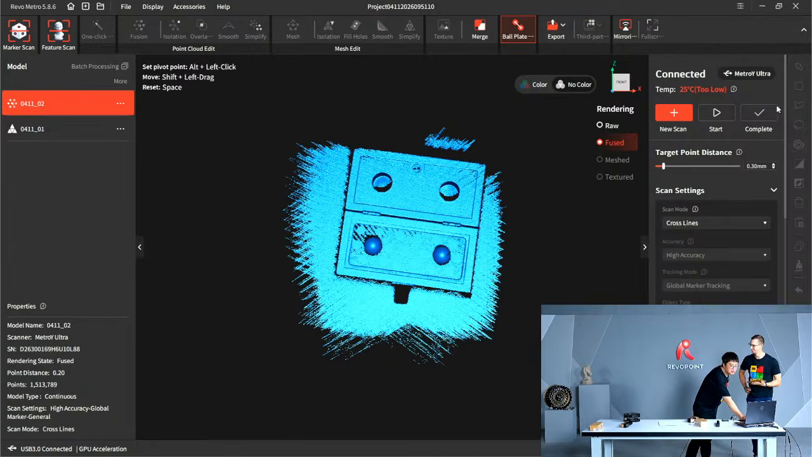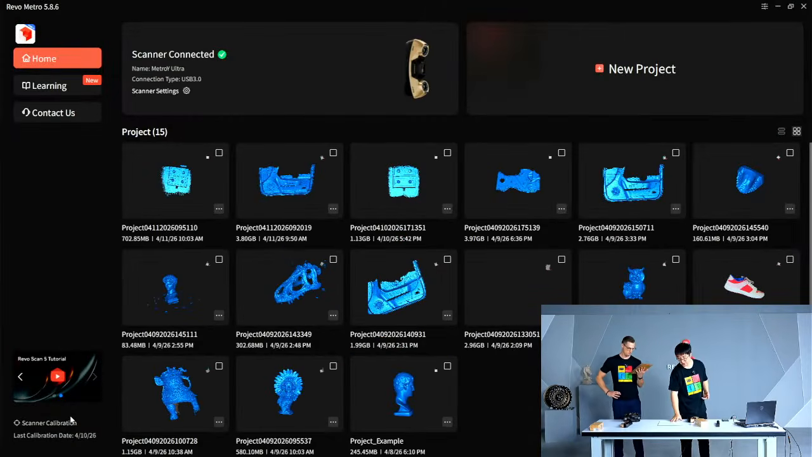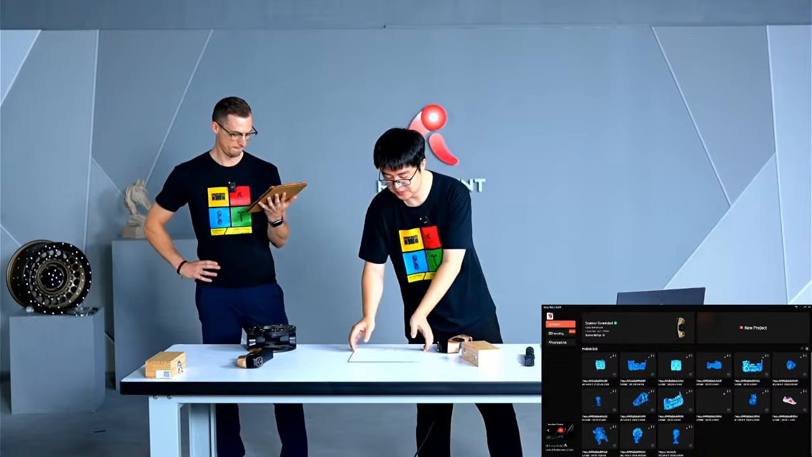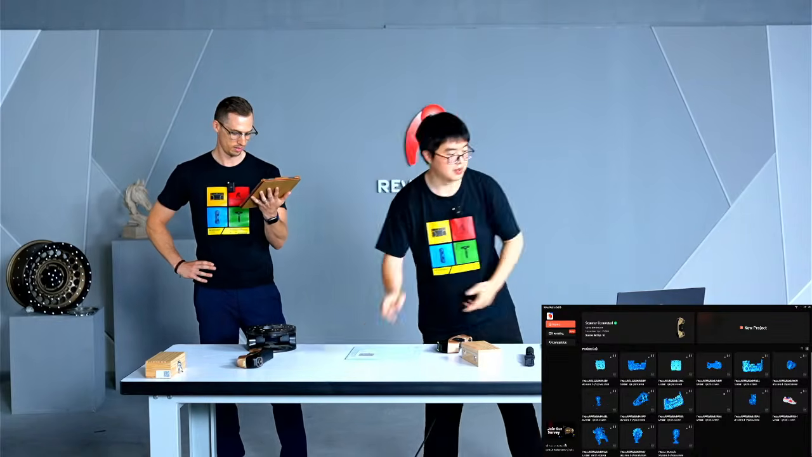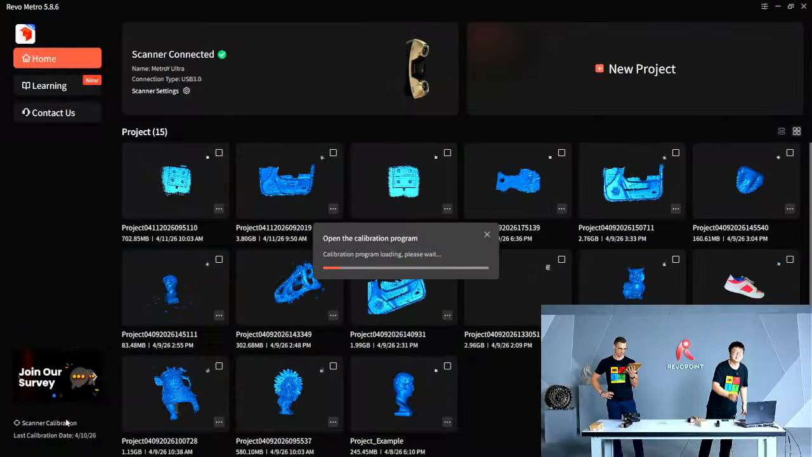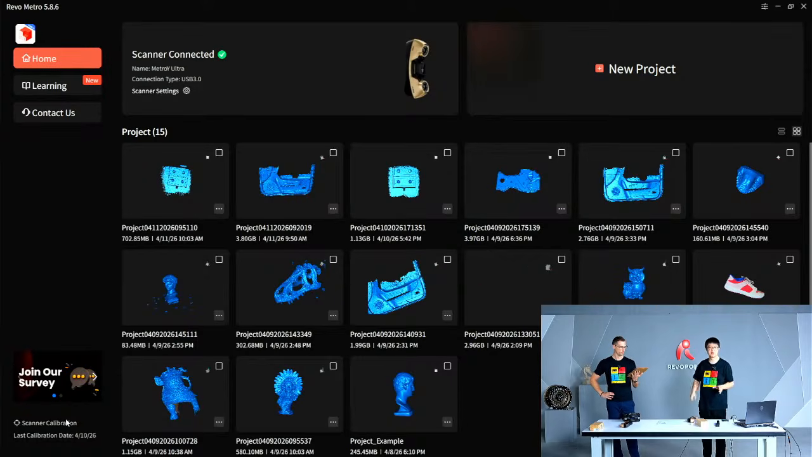Here, 25 degrees too low, so let's just recalibrate this. And I'll show you how you can maintain your 3D scanner. Our 3D scanner software, I wouldn't say it's the easiest to maintain, but this calibration program is really intuitive and user-friendly.